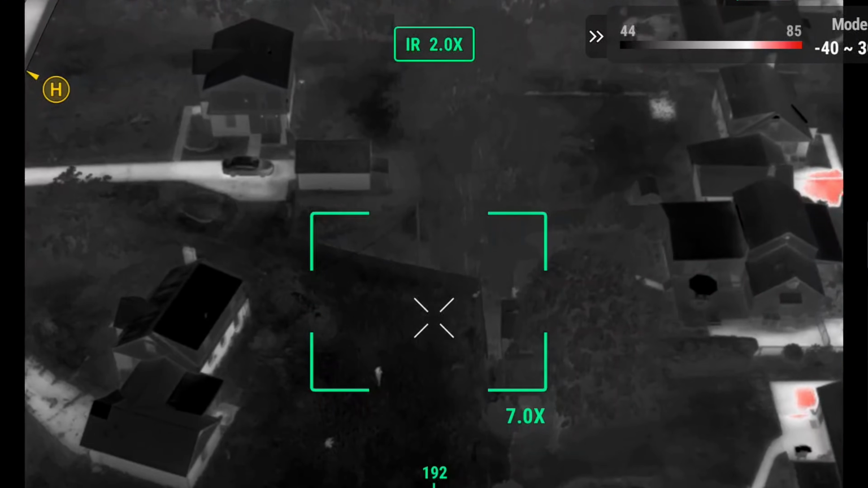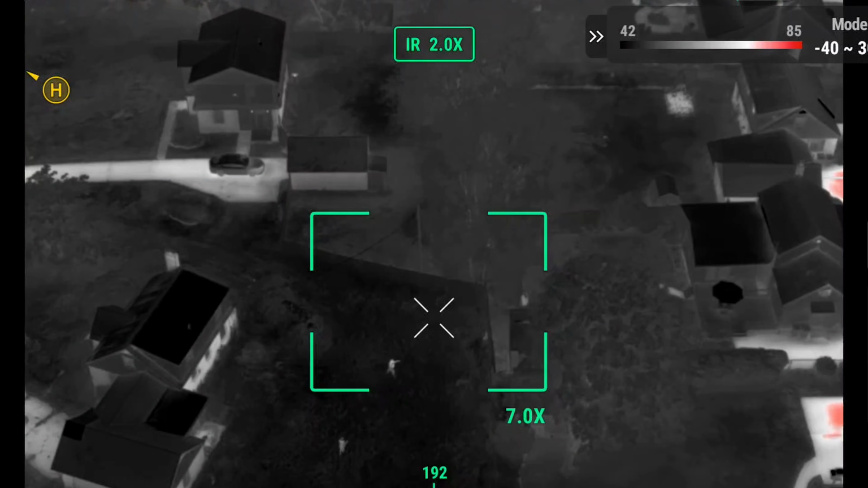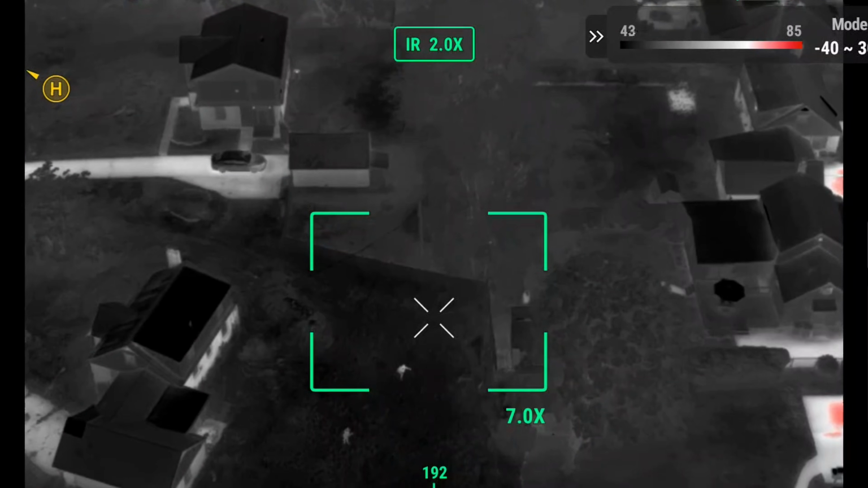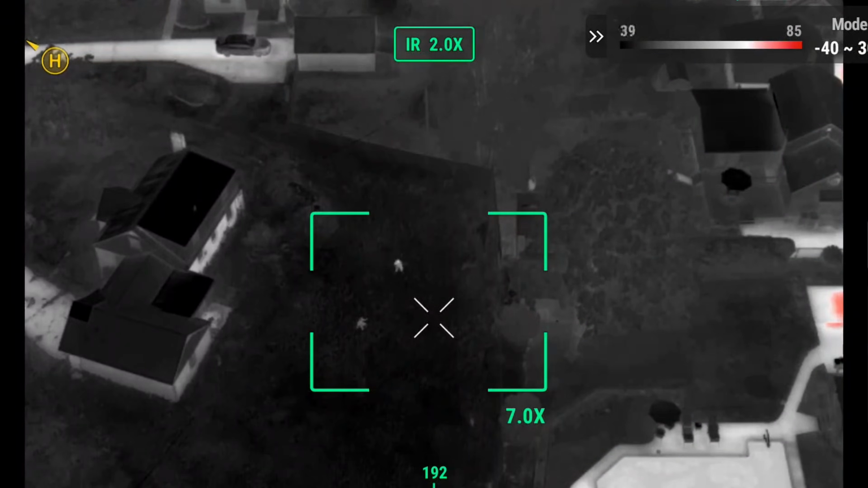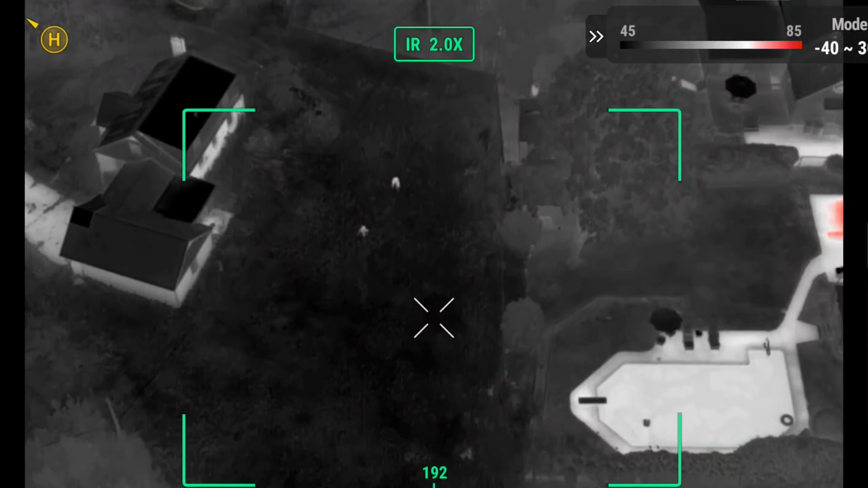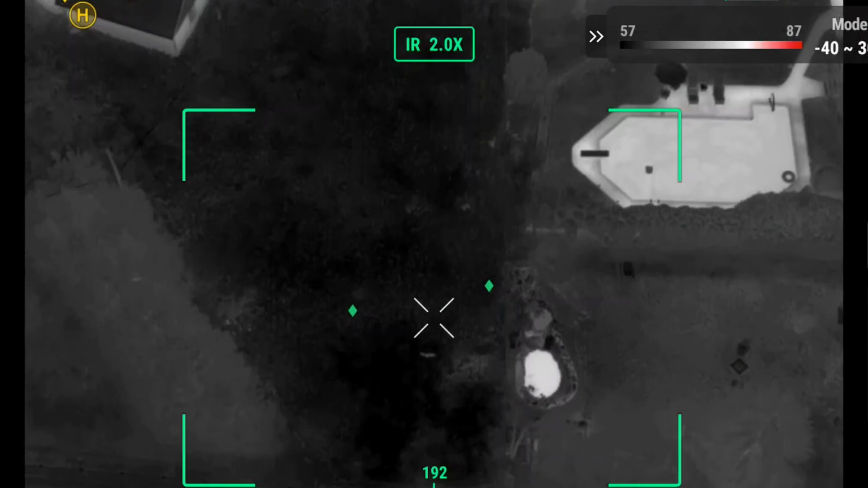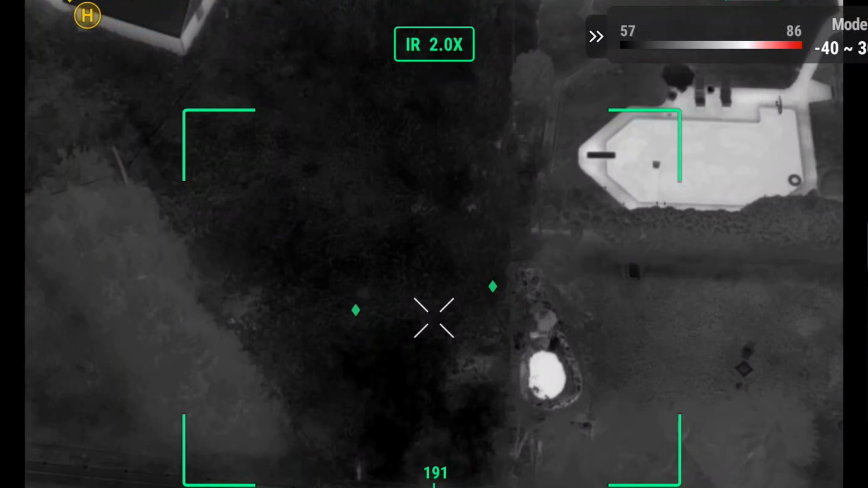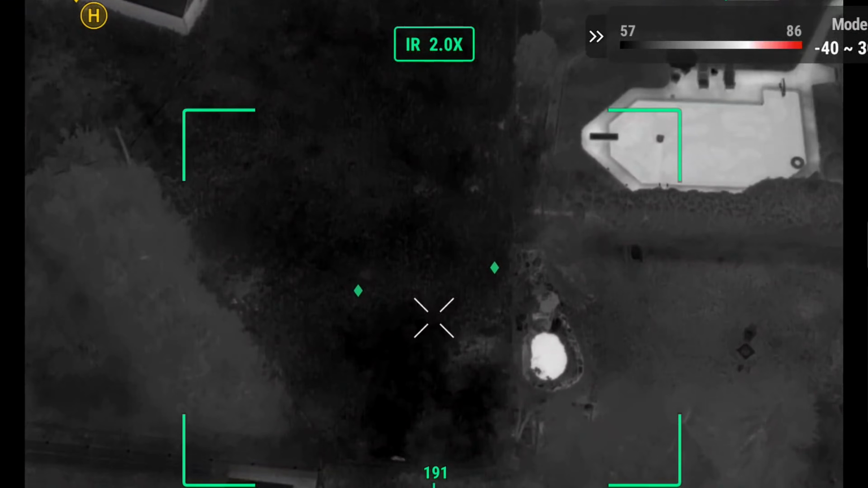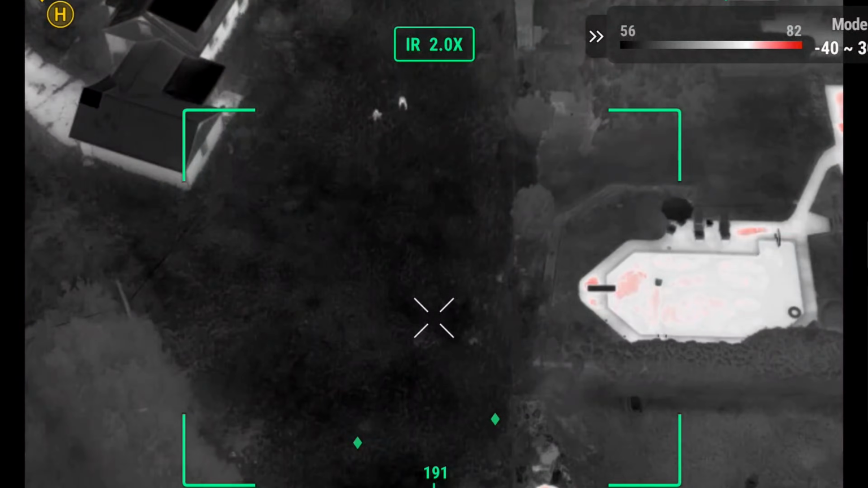Use his name. Get down on your knees. Keep using his name. We got lucky that this yard was fenced in, and he really didn't have any exits to get out.